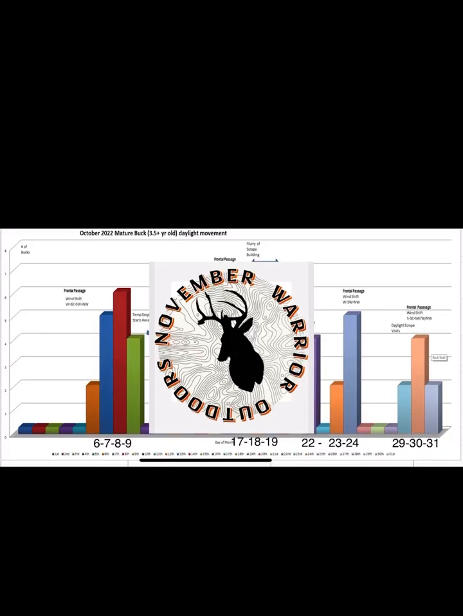So this is the October daylight mature buck movement chart. You're reading it left to right, left being the first day, furthest right being the last day. The days that are highlighted, the 6th, 7th, 8th, 9th, 17th, 18th, 19th, 22nd, 23rd, 24th, 29th, 30th, and 31st, were all days where bucks were observed. And we'll go through them as we go along here.